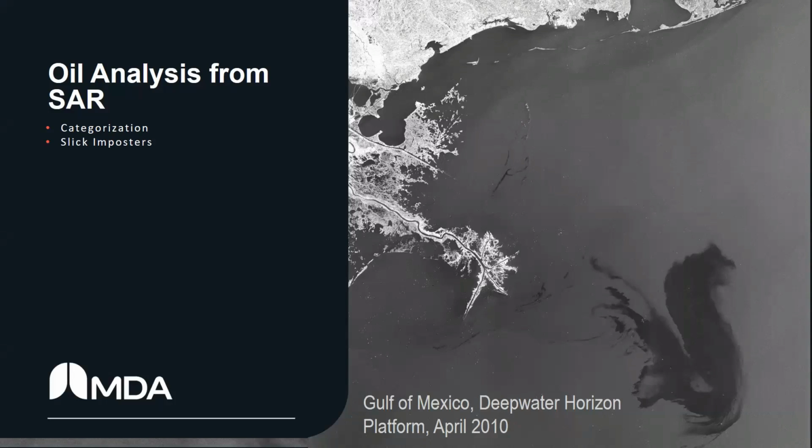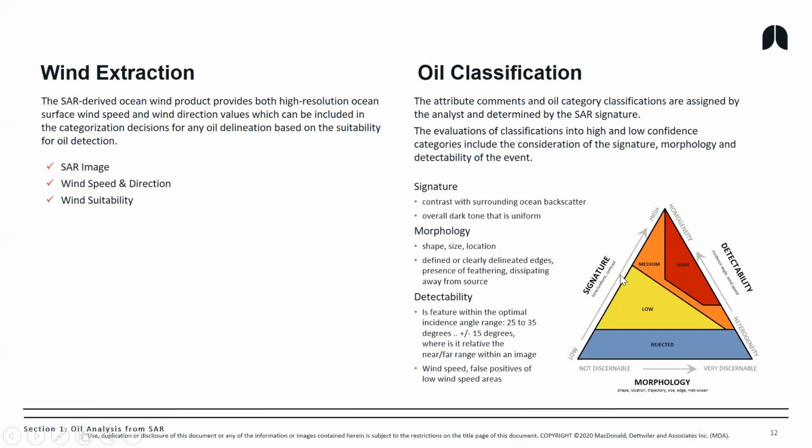Because there's a lot of slick imposters in reality. So is this a slick? We don't know. This is a slick. We know that. So we have, at first step, is we screen all of our imagery. So that we might have hundreds of images that we would screen, and metocean conditions have to be of a certain range. I think it's 2 to 12 meters per second, something like that, for it to be a perfect situation for radar to detect oil and water.